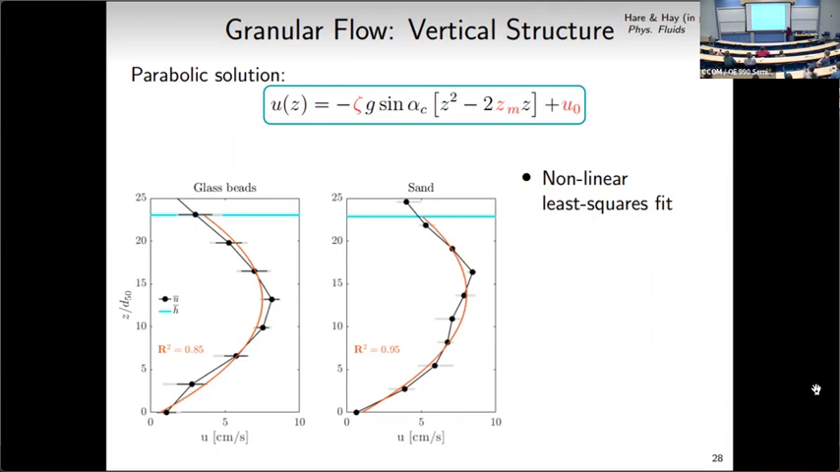Here I've plotted the velocity profiles that we saw earlier for the glass beads in black, and here is the velocity profile on the right for sand. The only difference from the profiles we saw before is that I've non-dimensionalized the vertical axis by the grain diameter. The MF-DOT measurements are in black, and this parabolic solution, the fit to the measurements, is in red. You're seeing quite nice R squared values, 0.85 for the glass beads and 0.95 for the sand. So we're quite pleased that this simple model can reproduce the main features that we're seeing in the velocity profiles.